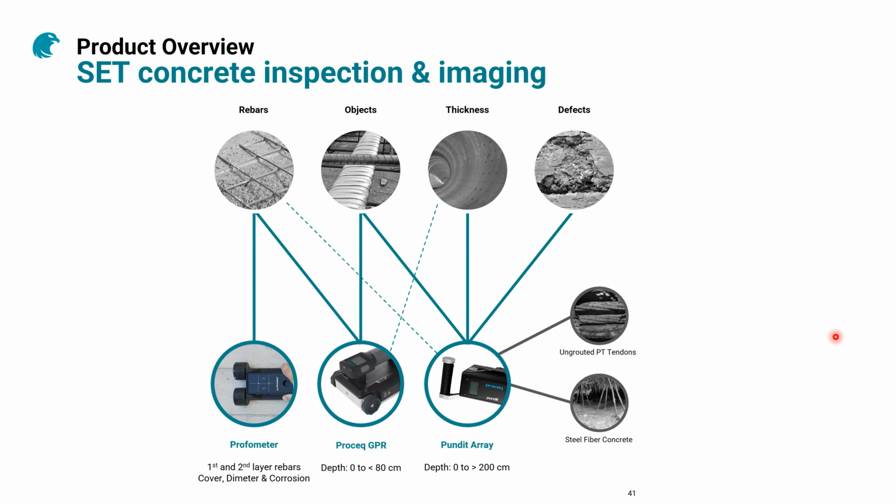And here, the Pundit array is really good to detect those air pockets, ungrouted, and also good for steel fiber concrete when you have those pockets of air. So again, very complementary families here.